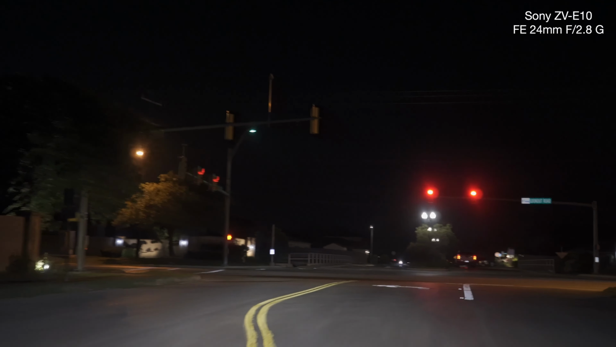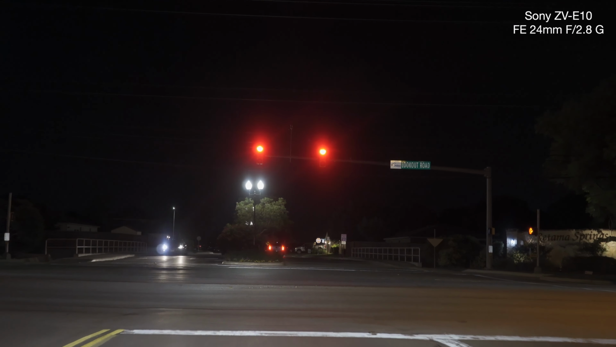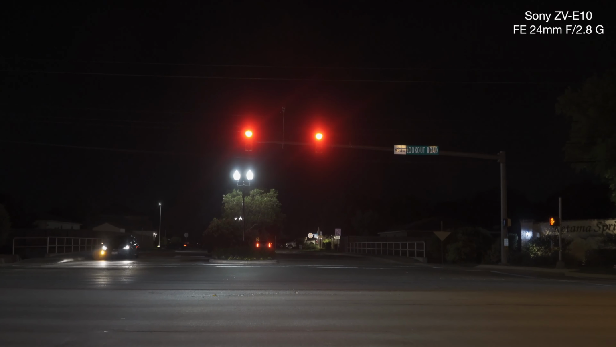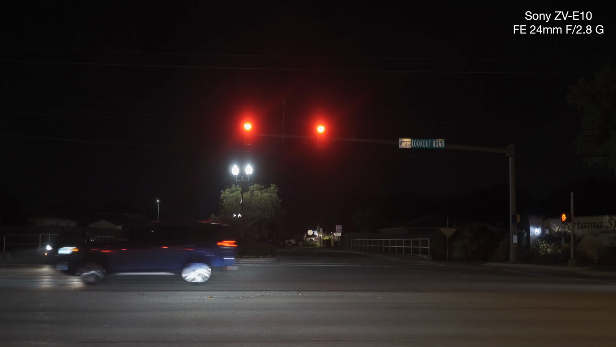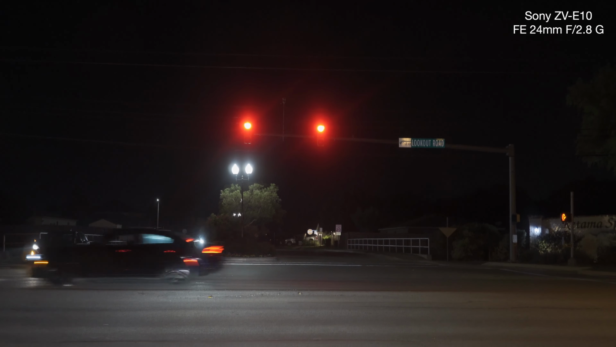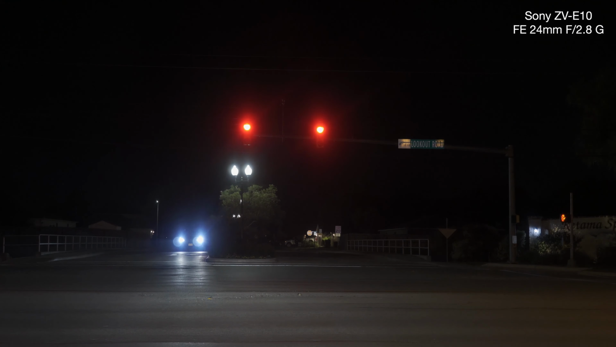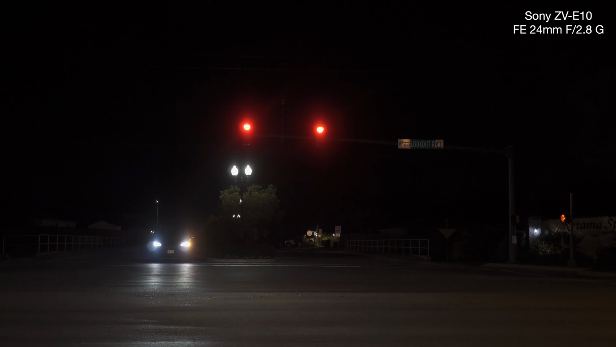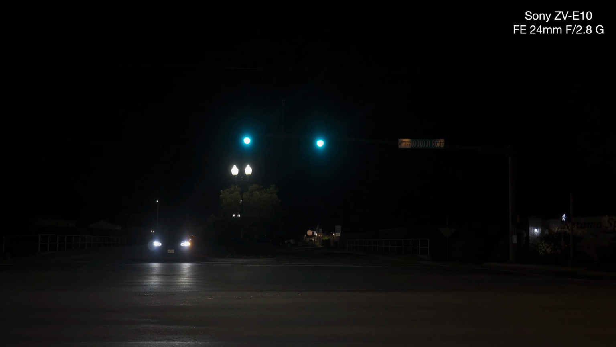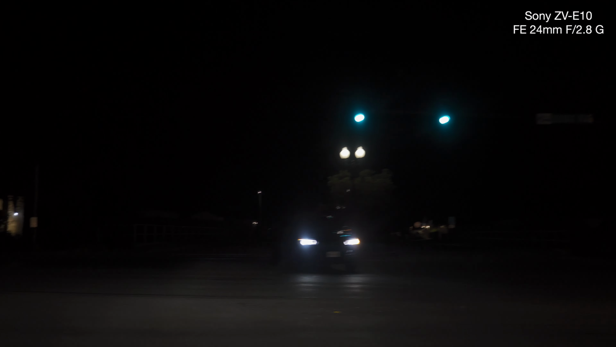So here's the stoplight. Is it too much glare? Now, 1000, 800, 640, 500, 400, 100. ISO 100.